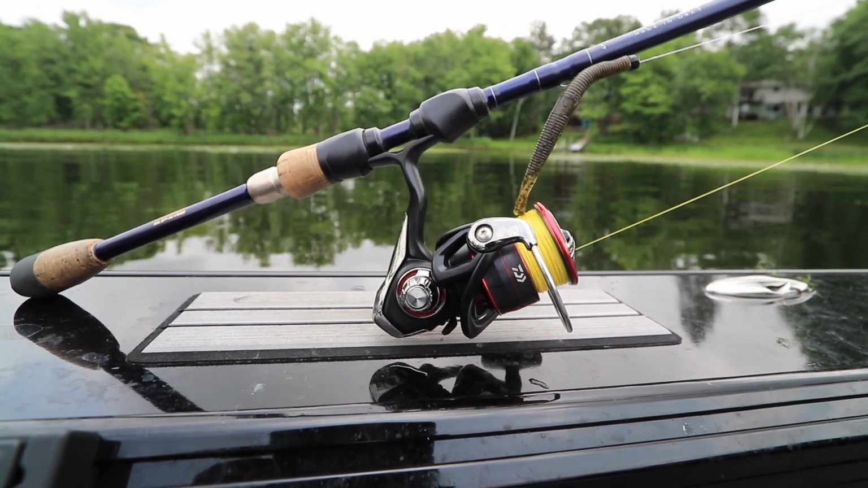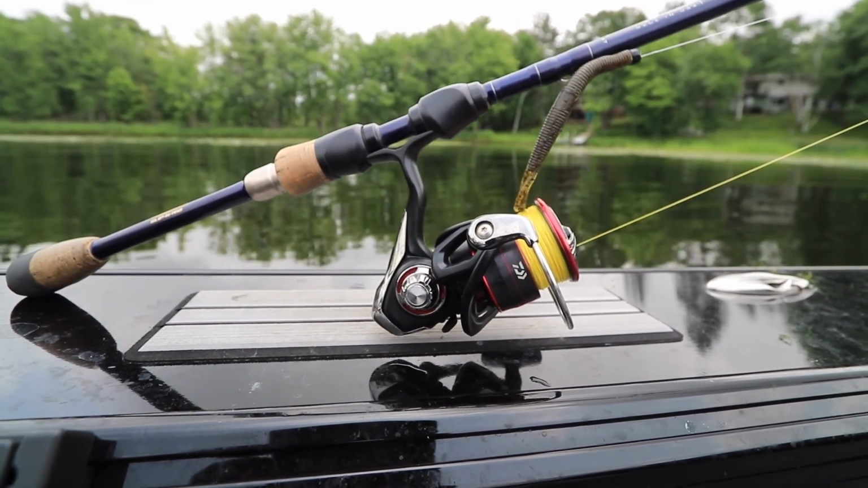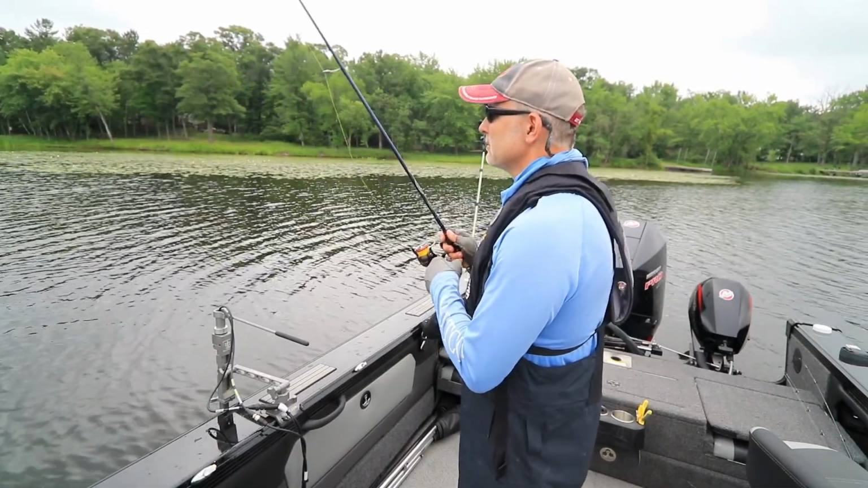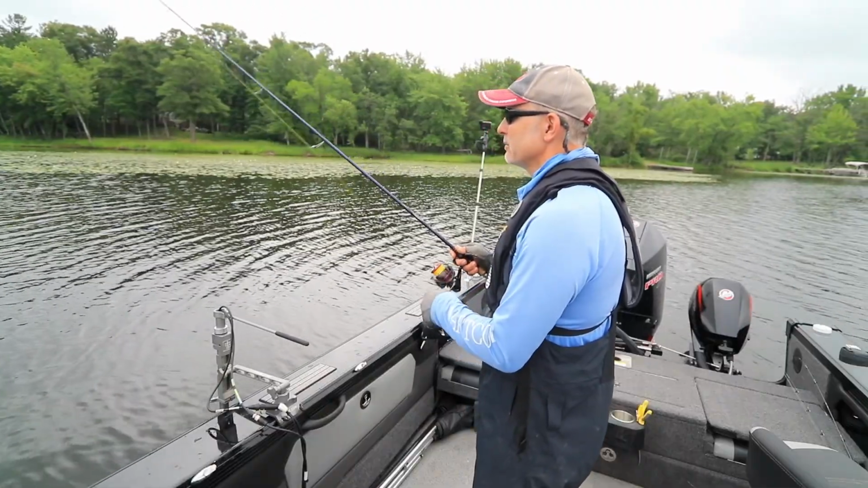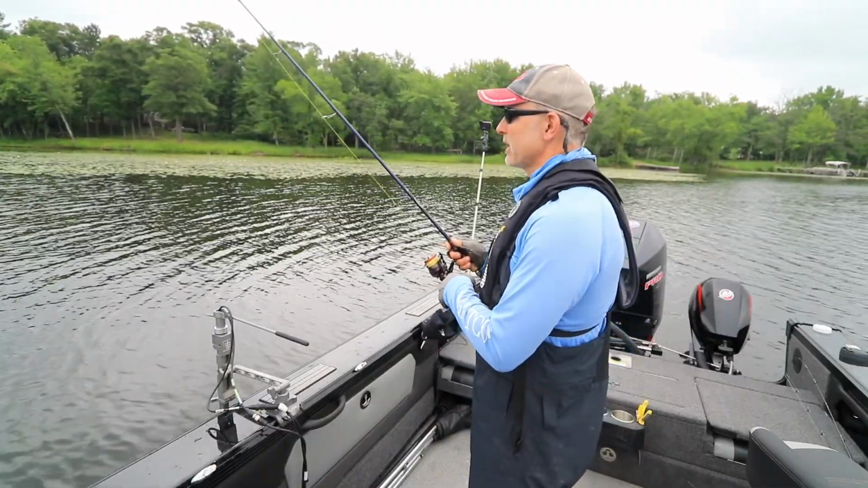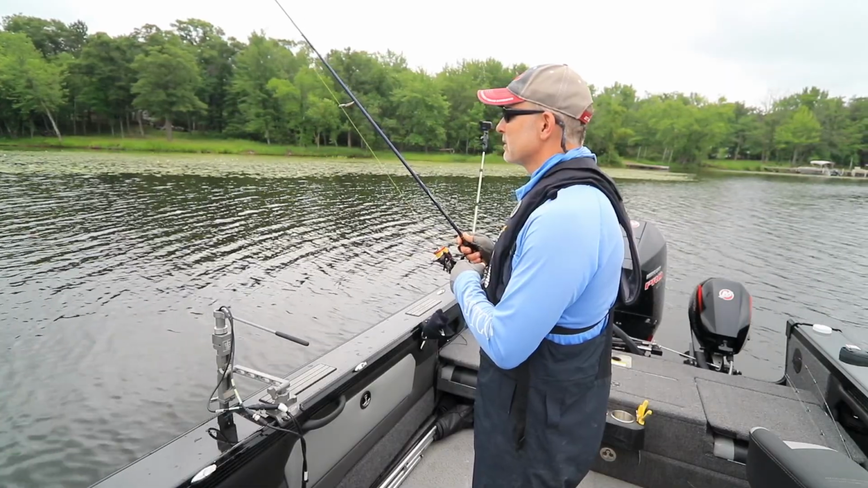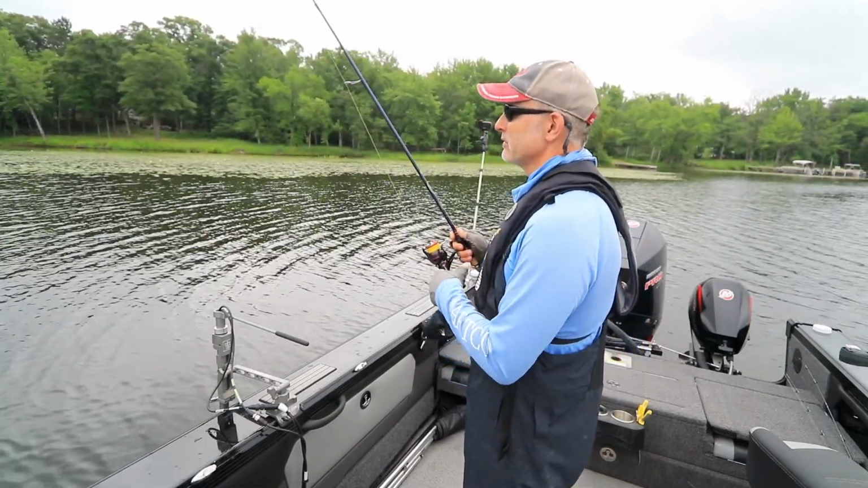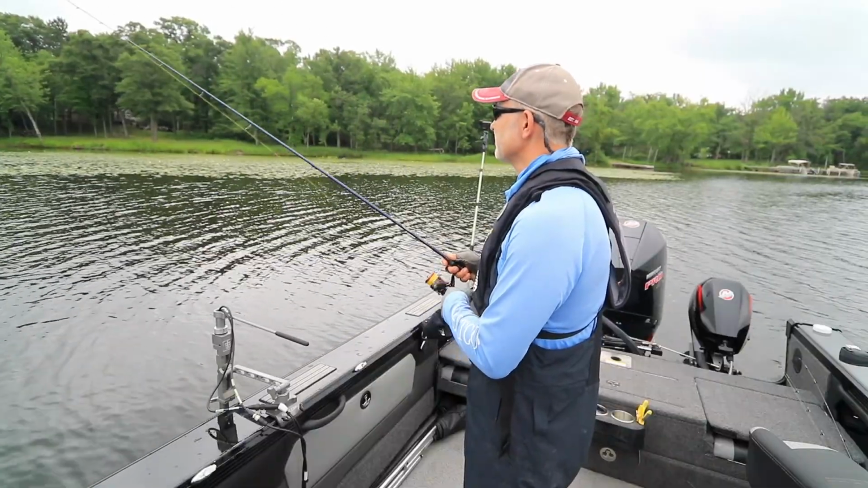I have this St. Croix rod rigged with a 3000 series Daiwa Fuego reel, but I think that really a lot of 2500 or 3000 size reels would be appropriate. We're looking for something with a smooth drag to protect the relatively light line that we're using.